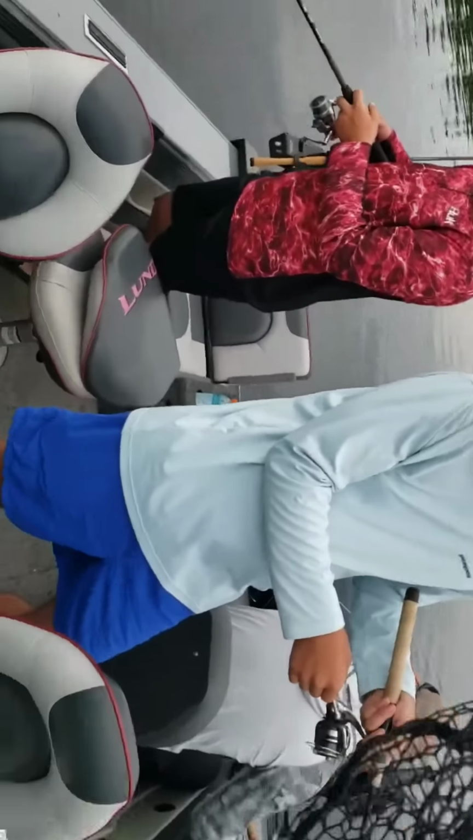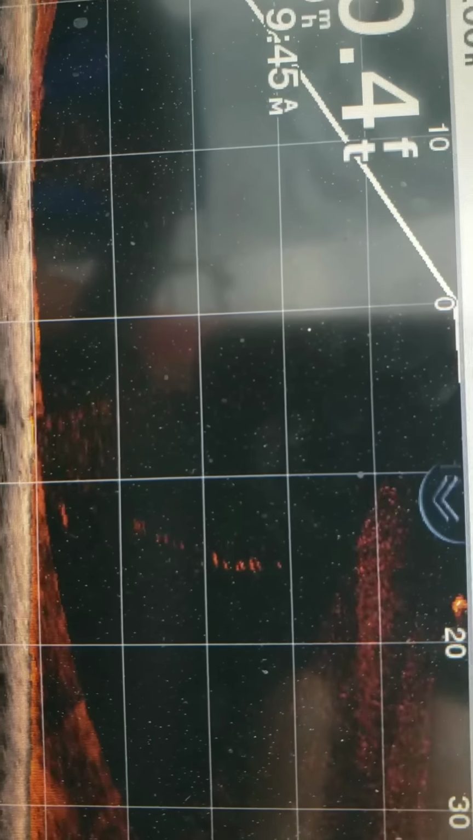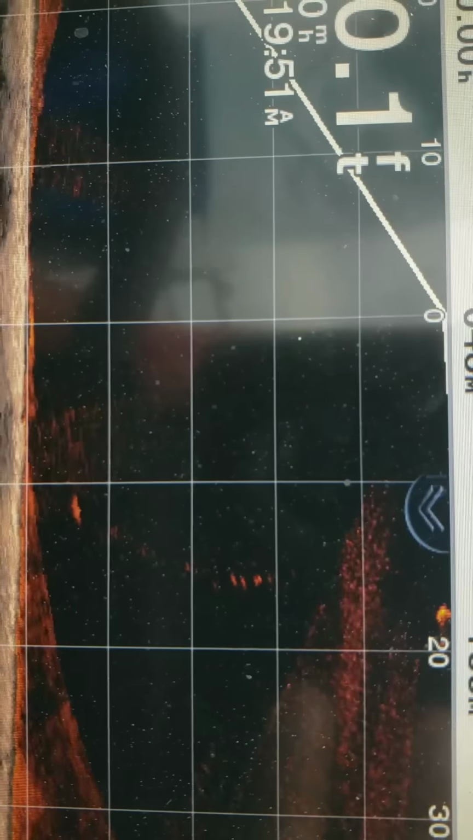Let's see what we got on the screen. Nothing right now. Nothing on the screen right now. So now you just see the jig very easily. Oh, there's... Yep, just the jigs. There's something raising up to the surface. Must be bubbles or something from the jig dropping down. It's very precise. It's crazy. Okay, gonna stop the video and I'll start it when we get some fish on the screen again.